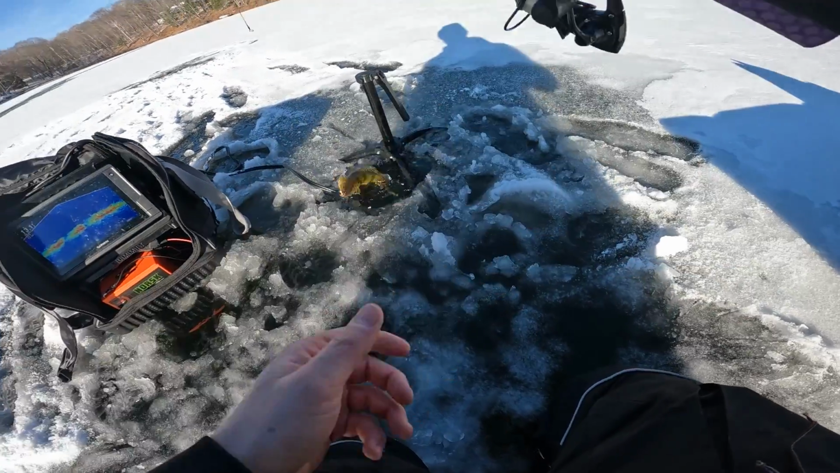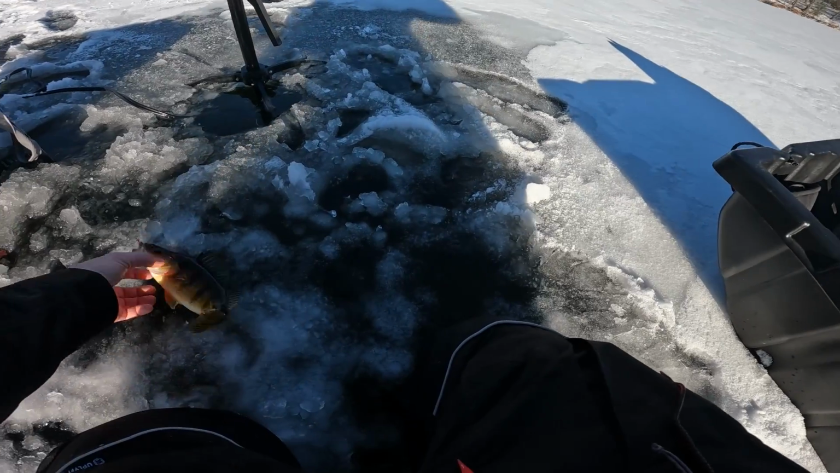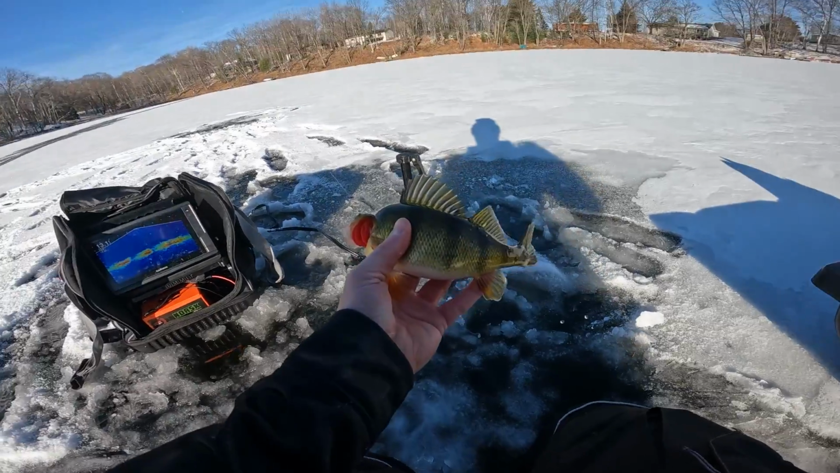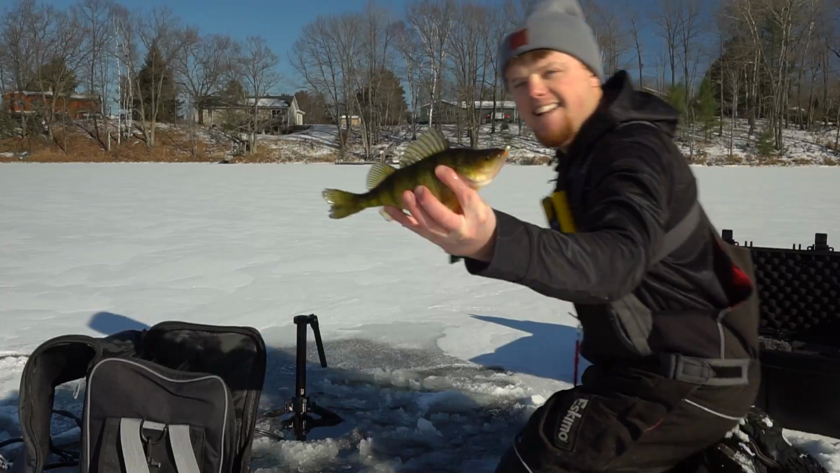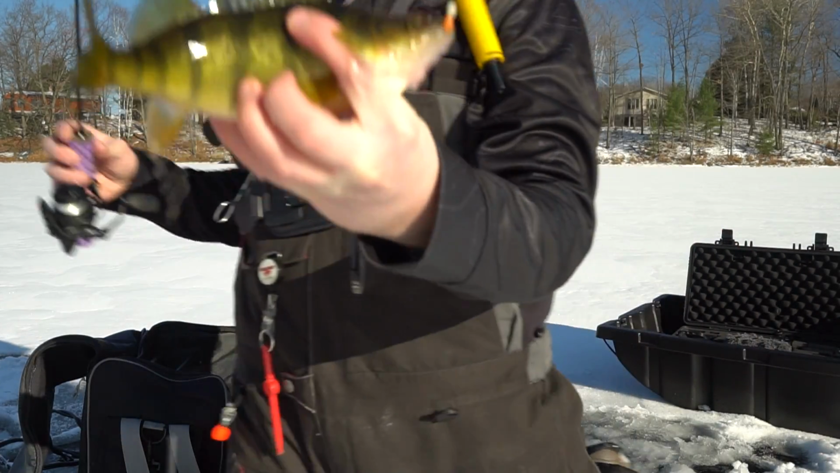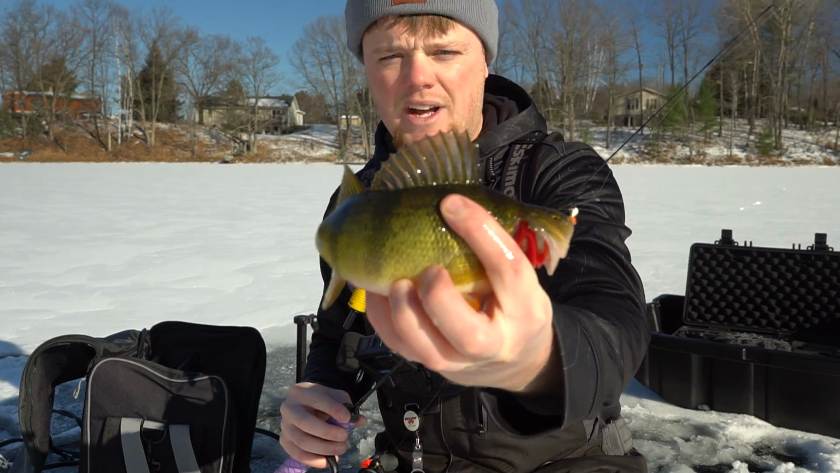What do we got? It's a giant perch. Wow, we are just catching every species today, I think. What in the world? So apparently there's perch in here, there's bluegills in here, and there's crappies in here. And that is gonna be the fish that we end on today, right there. Awesome, awesome day out on some early ice.